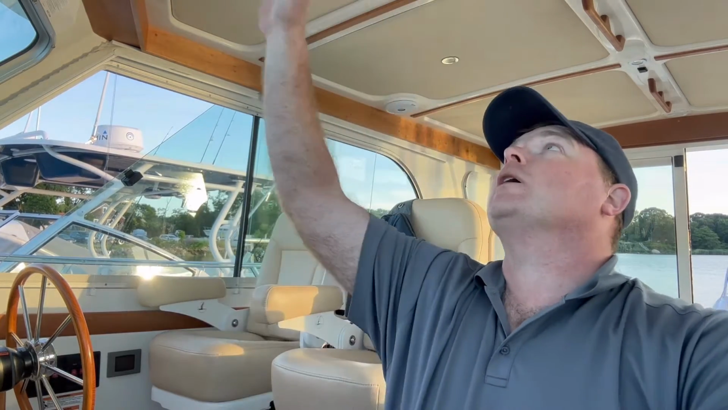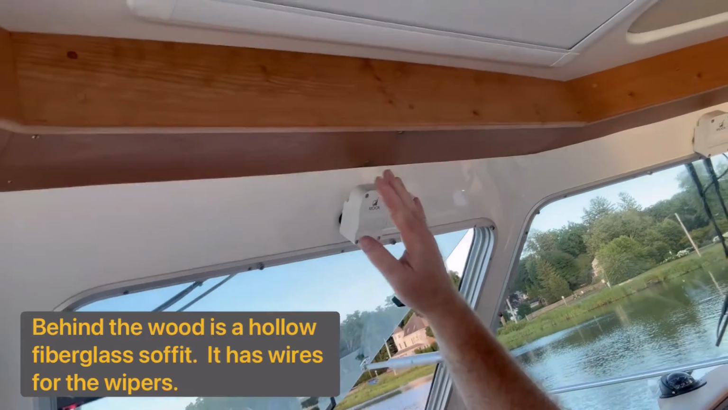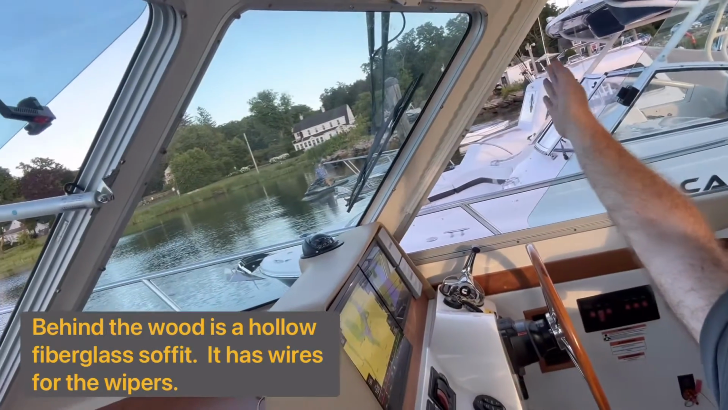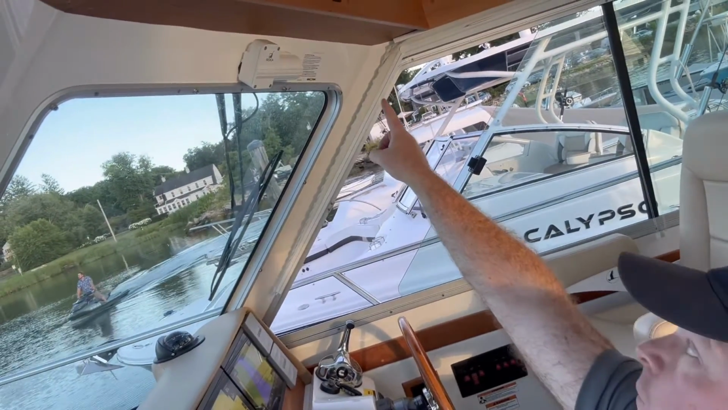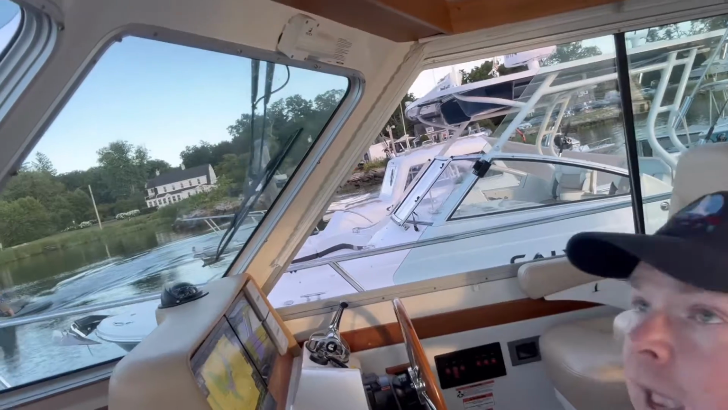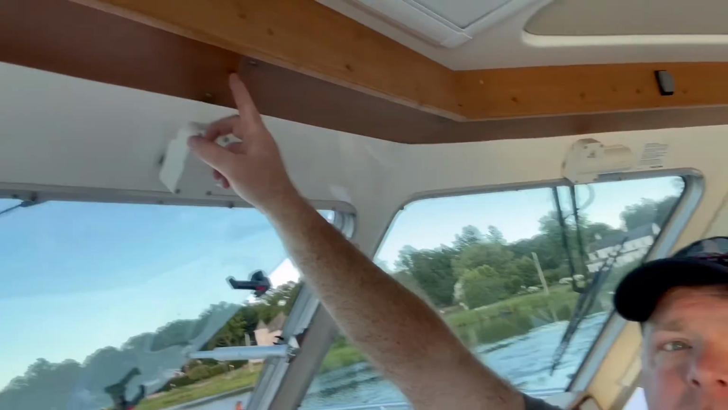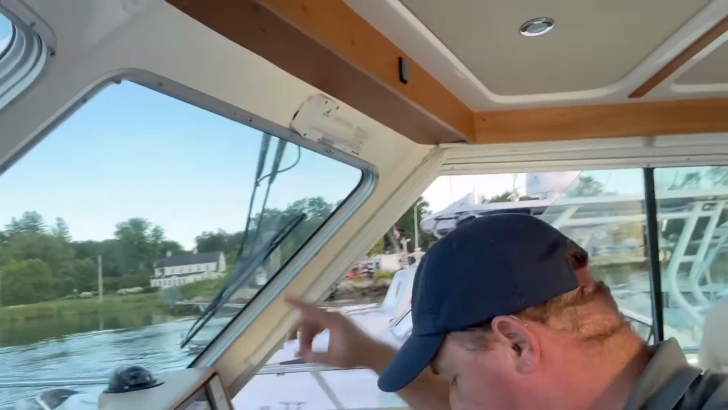And what I ended up doing was going across that wood piece here. I'll show you. Going across this wood piece here, and then down over to, you can do this backwards, down this pillar. And up behind here, there's fiberglass, and there's a hole that you can access and pull it across here.